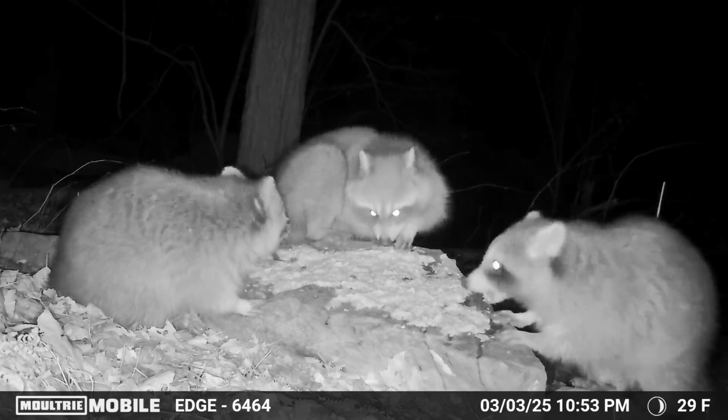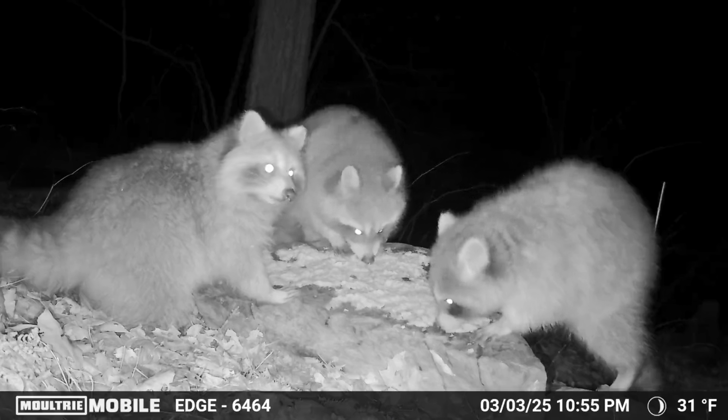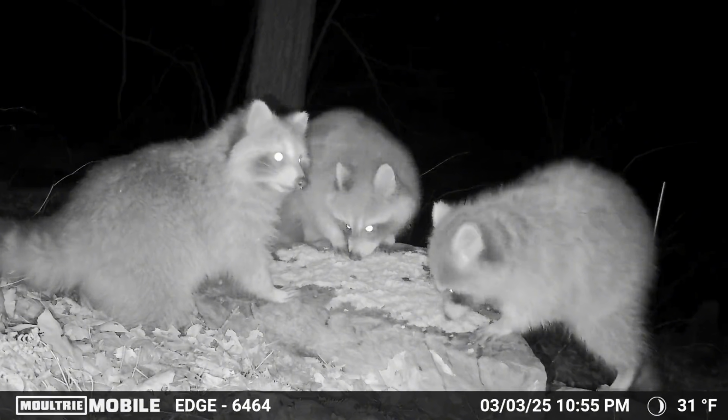So as you can see here on night 2, the raccoon went back and told all of his buddies about this big pile of tuna he found in the woods, and I'm sure they didn't believe him, but they came to check it out for themselves.